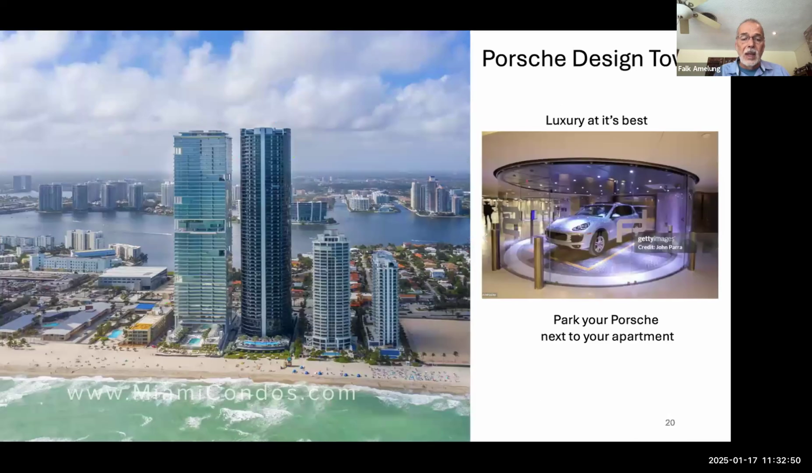And so let me give you an introduction. Nobody in the audience is living in one of these buildings, I suppose. These are really luxury assets, the Porsche Design Tower. There's an elevator for your Porsche.